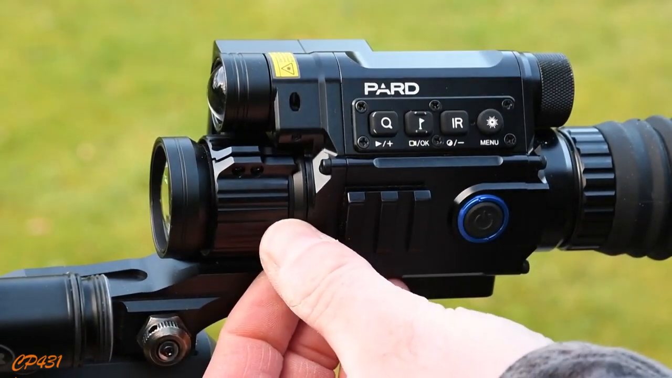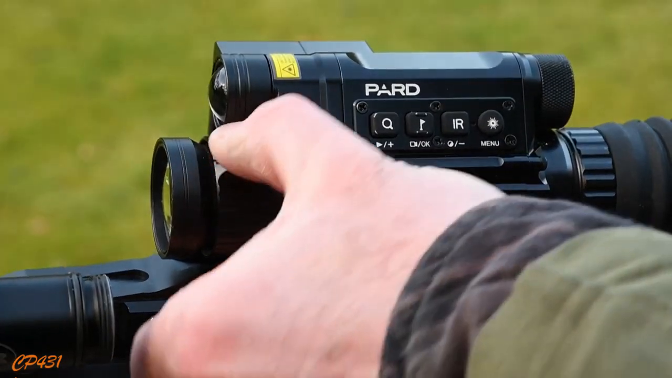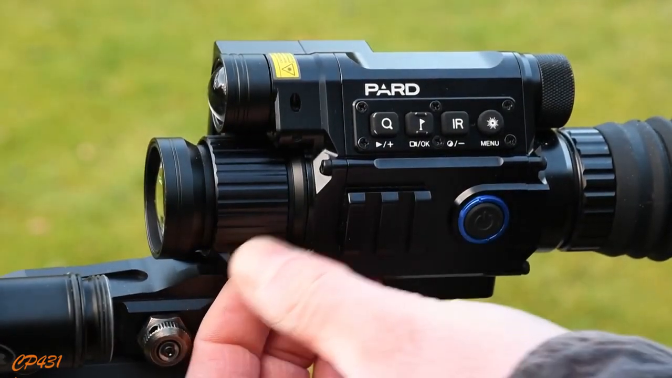Long range is there, beyond about 100 meters. Shorter ranges it brings down to here.